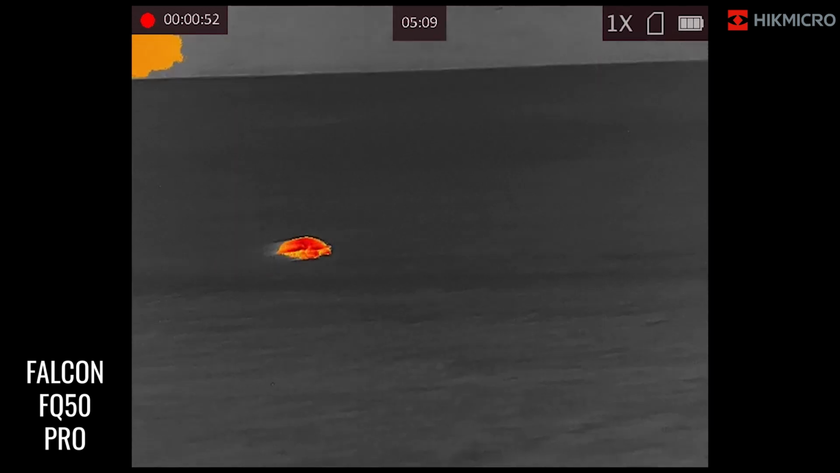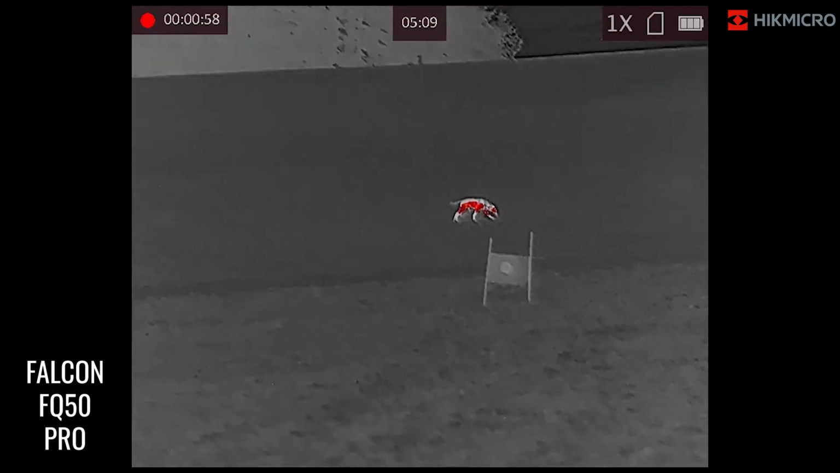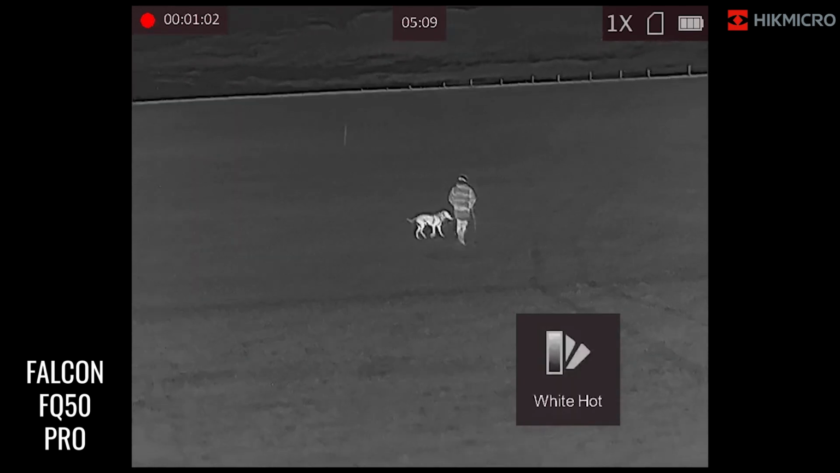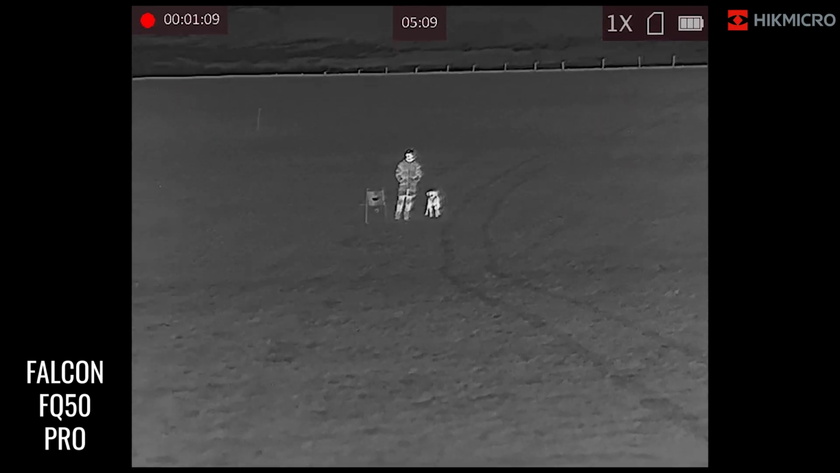So as I say, if you saw that, that is a full male sized Labrador, so a bit bigger than what you'd expect a fox to be. But say if you saw that, you'd be clearly able to identify what it is. Just moving back there onto white hot as they get to 100 yards. Again, you can quite clearly see what's going on.